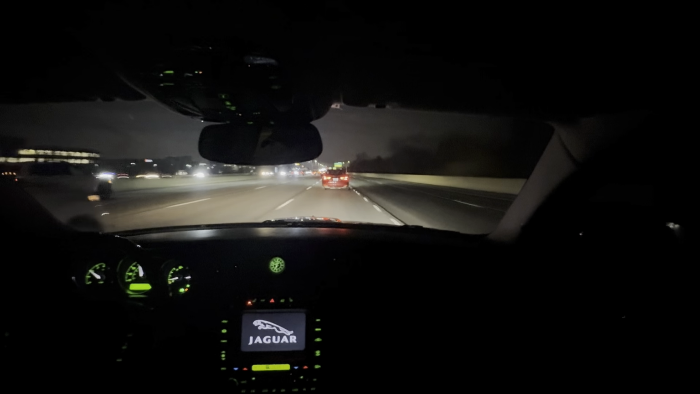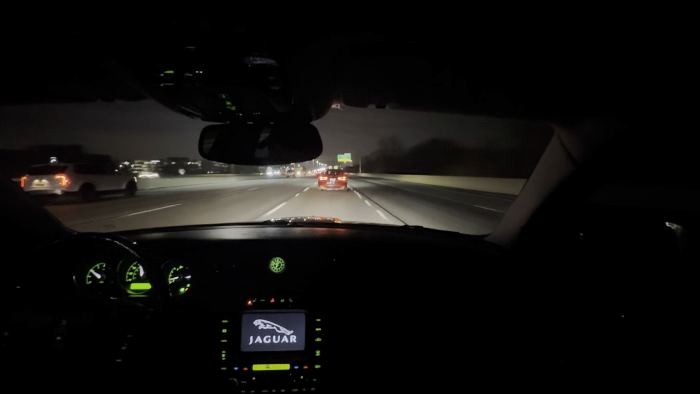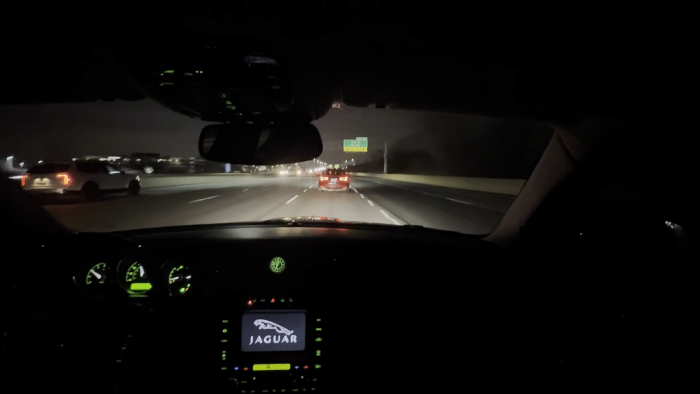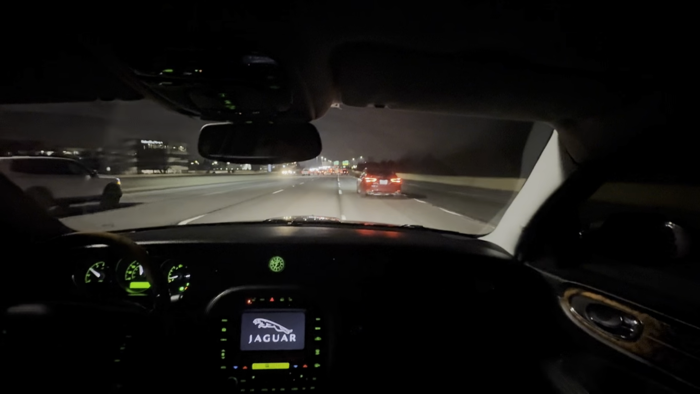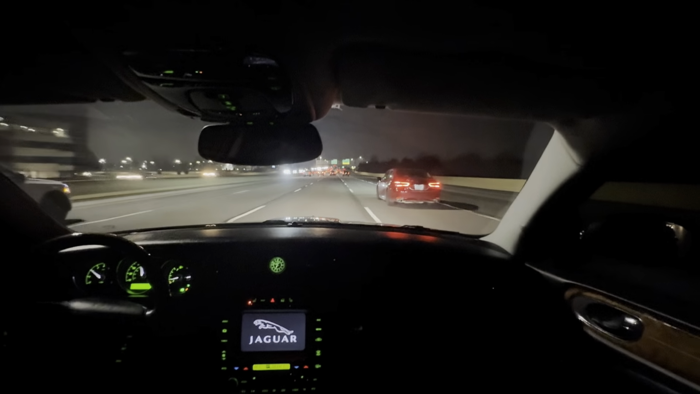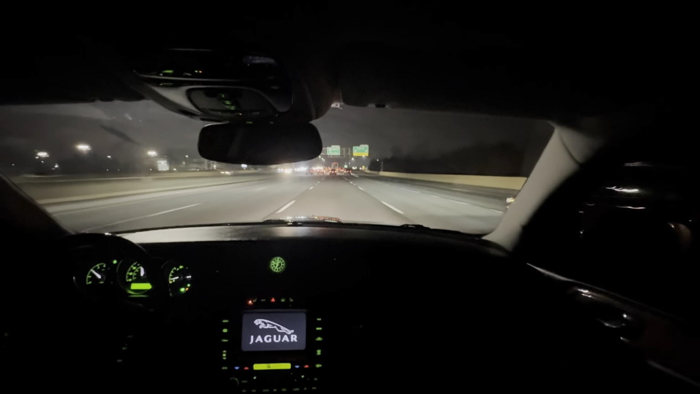Now Jaguar really isn't that good anymore, for some reason, because it's trash now, to be honest. But back in the day, like this XJ, nasty.